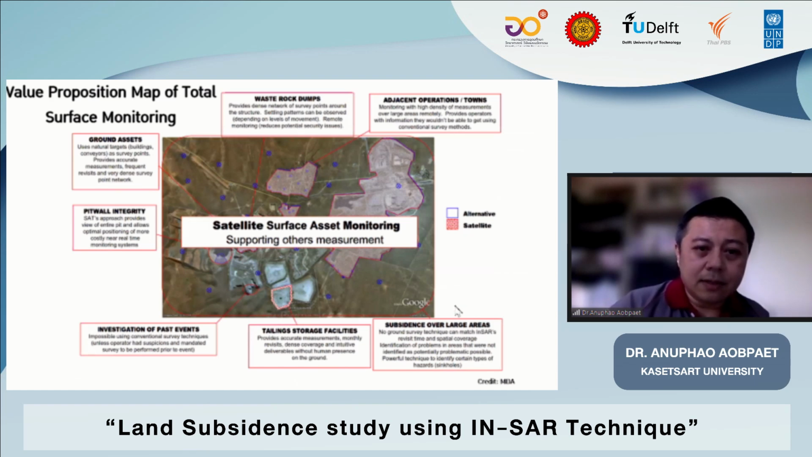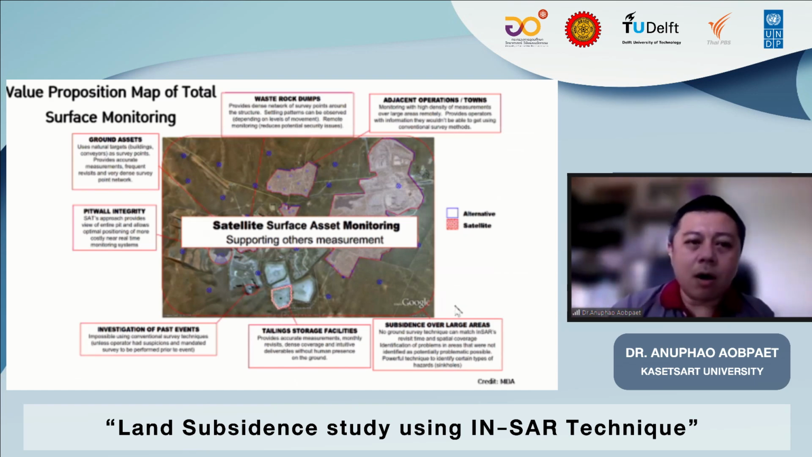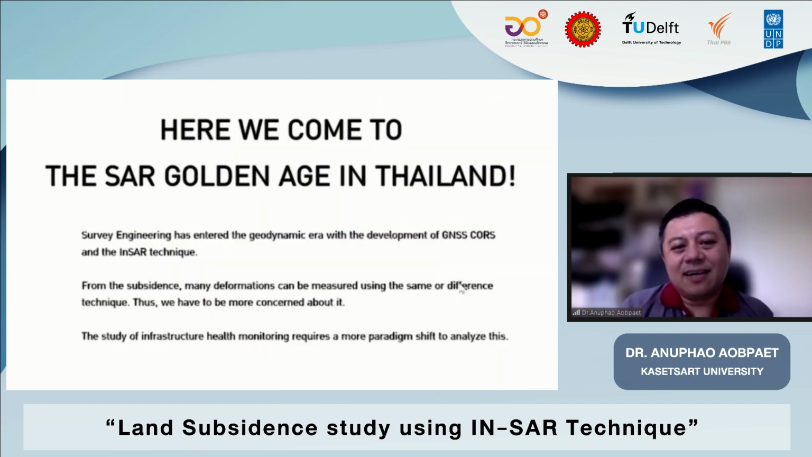And this is the overall picture: if you want to use satellites for surface asset monitoring, you have many kinds of measurement, and SAR satellite is one of the measurements. You may have some other measurements working together. Okay.